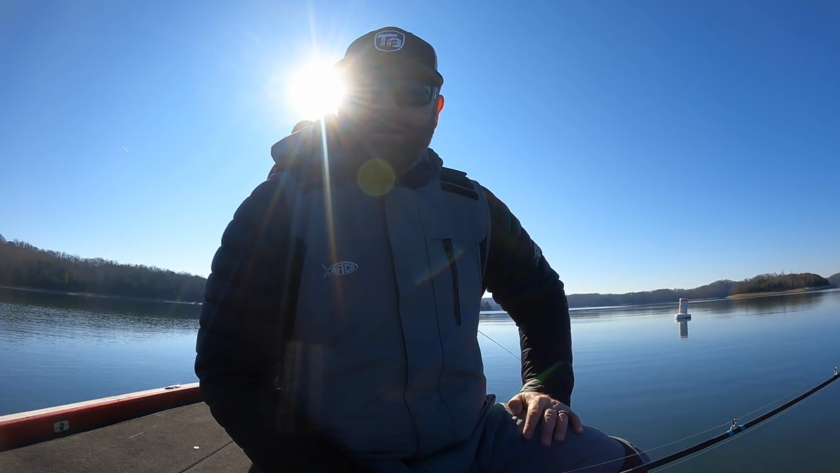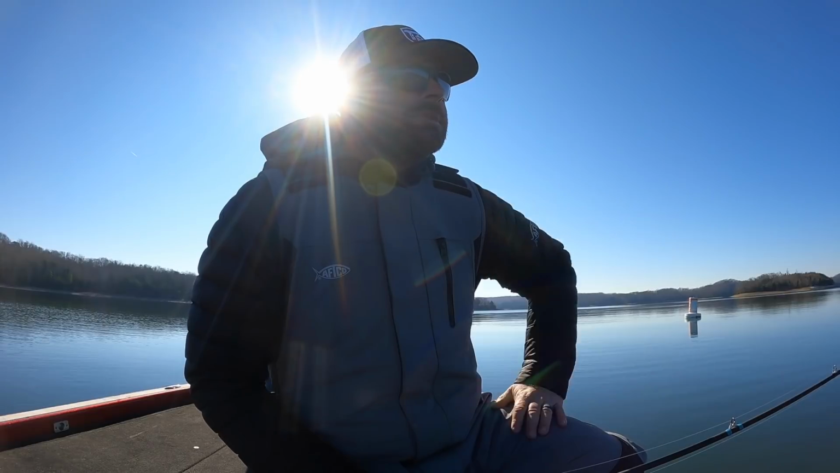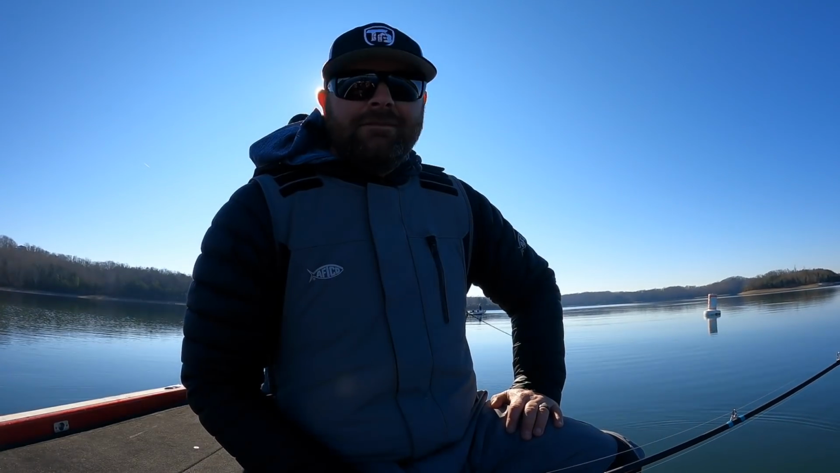But 3 nice fish. Gonna keep running around. Really slick calm today, not a lot of wind at all. So gonna go use the electronics, see if we can find some rock edges, some grass lines, and go from there. But beautiful day out. It's winter time, and fish are starting to bite.